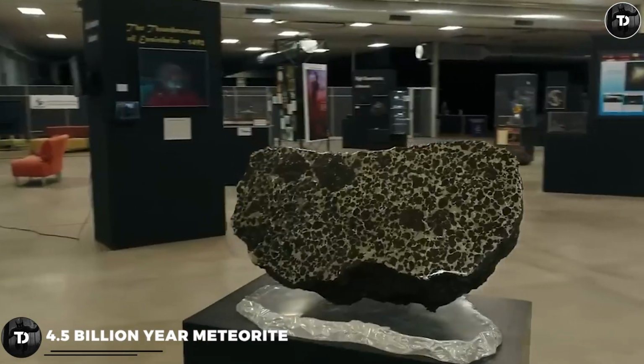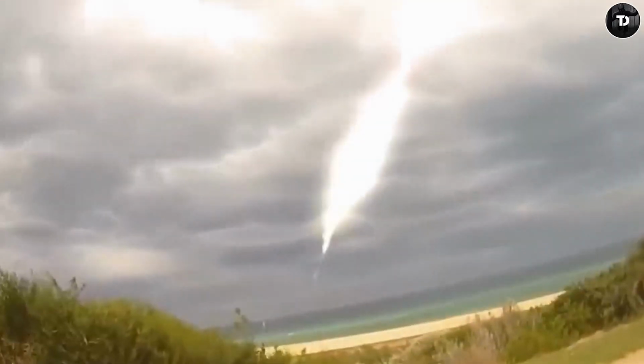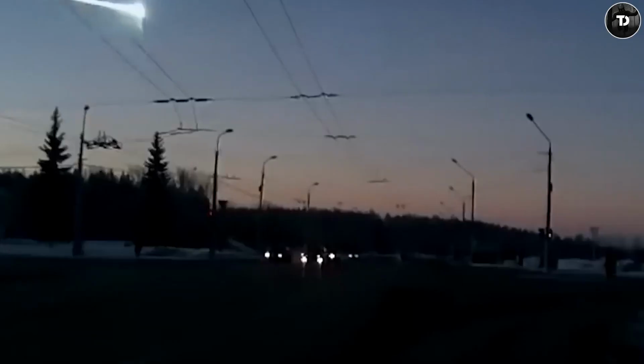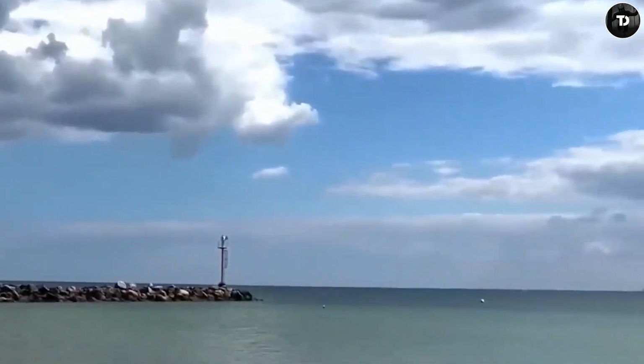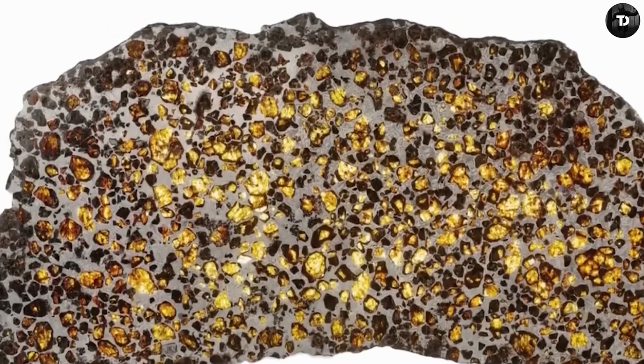4.5 billion year meteorite. The Fukang meteorite is the name of this stunning gem. It was found in China's Xinjiang province in the year 2000. The bulk of the meteorites are pieces of asteroid that broke apart in the asteroid belt, although they can also originate from the moon or Mars. Meteorites are rocks that came from space.